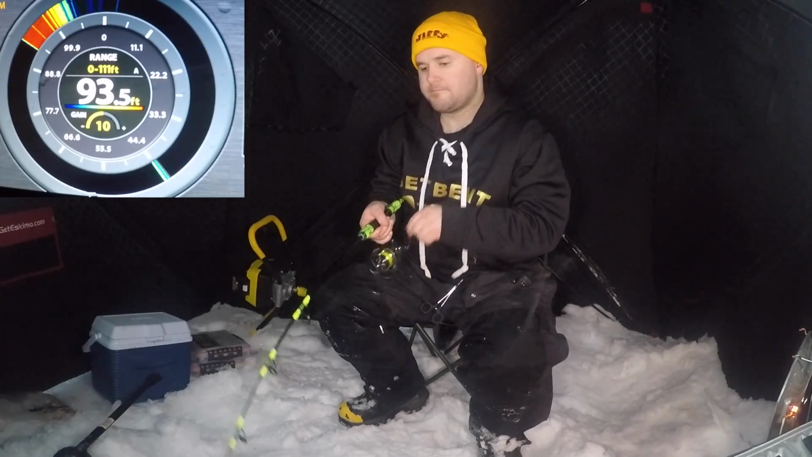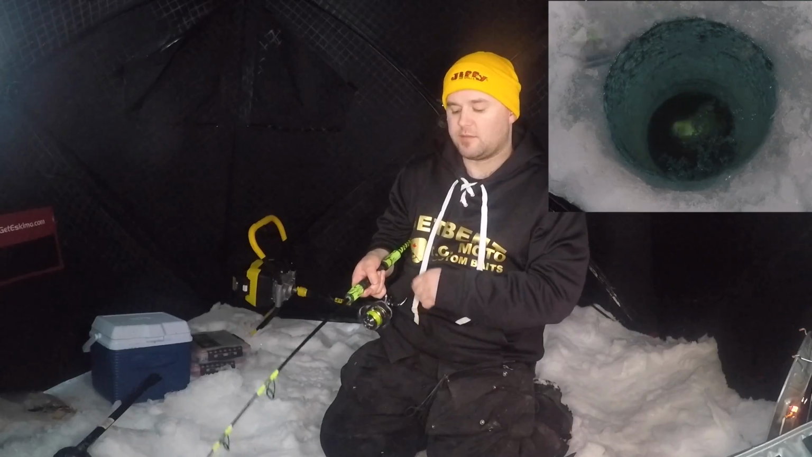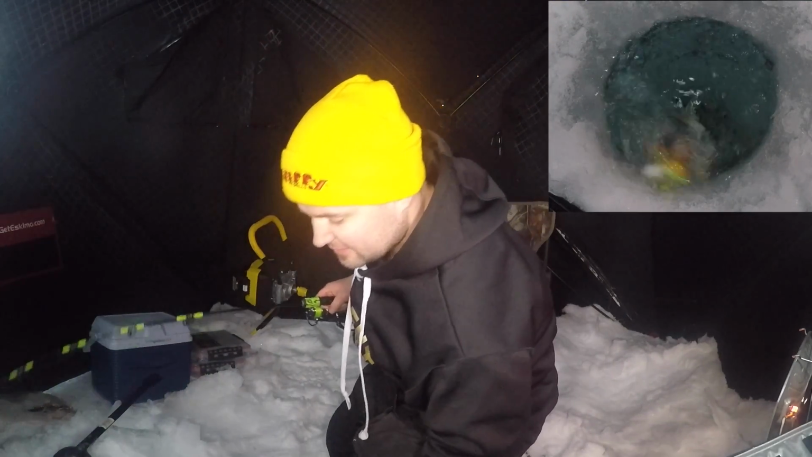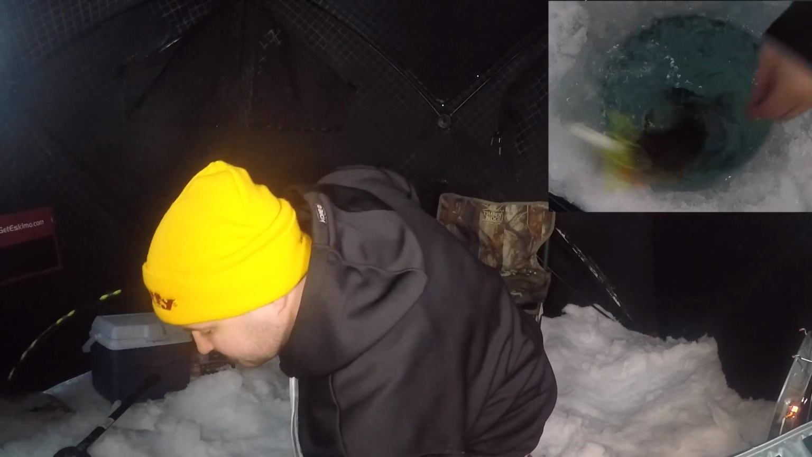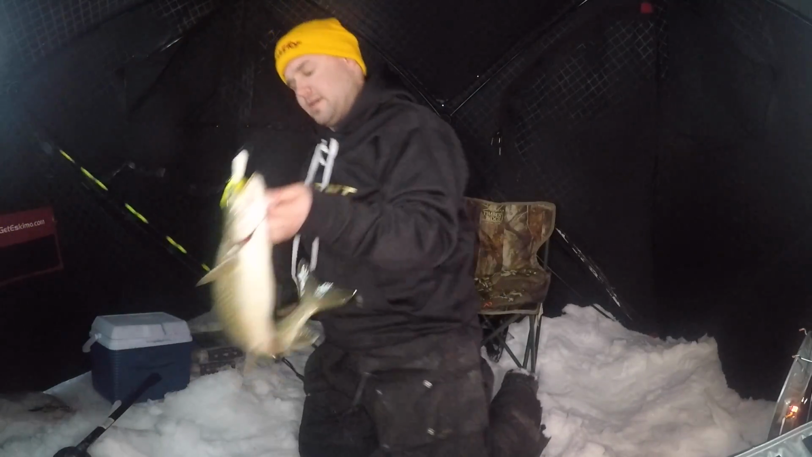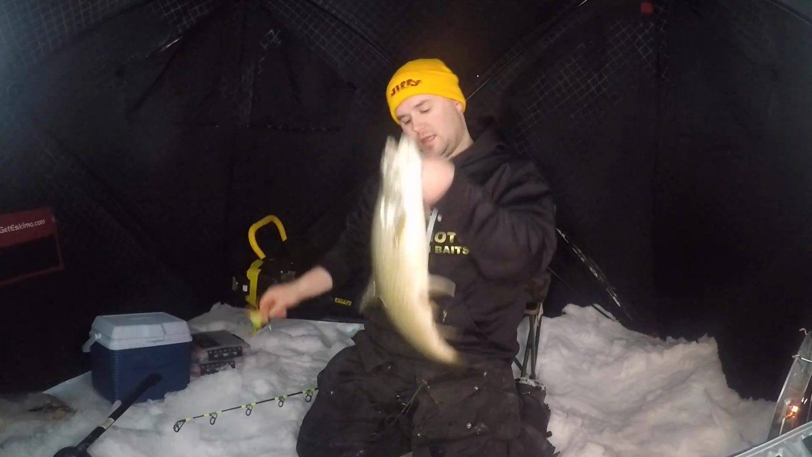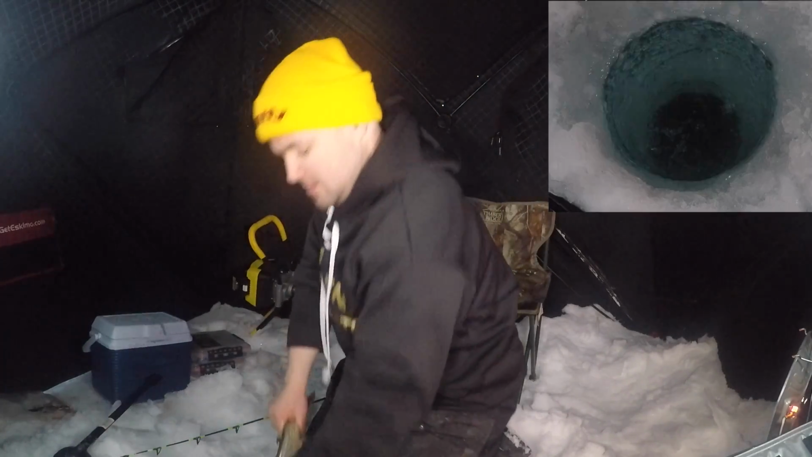Third fish of the day. Another smaller fish, feels like it's coming up pretty easy here. Oh yeah, that's a real small one. Yeah, just a baby, but a little bit more aggressive today. Let's get him back down in the water.